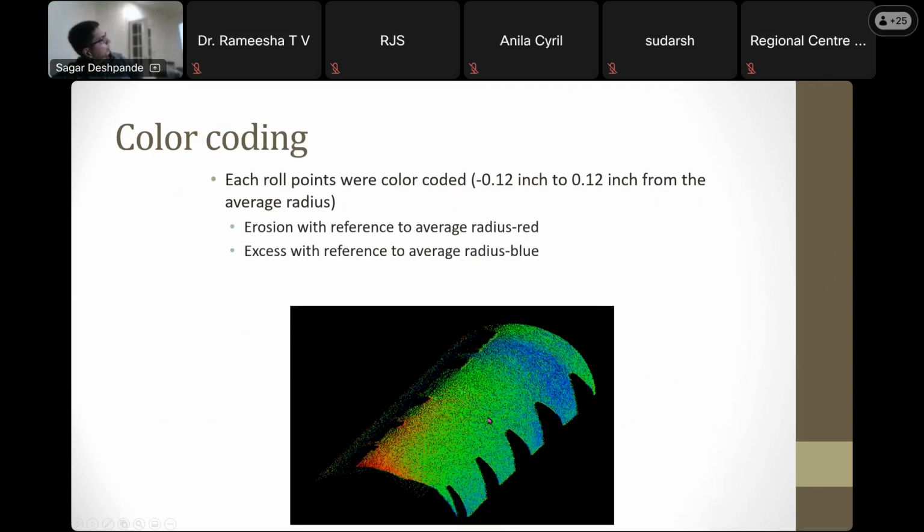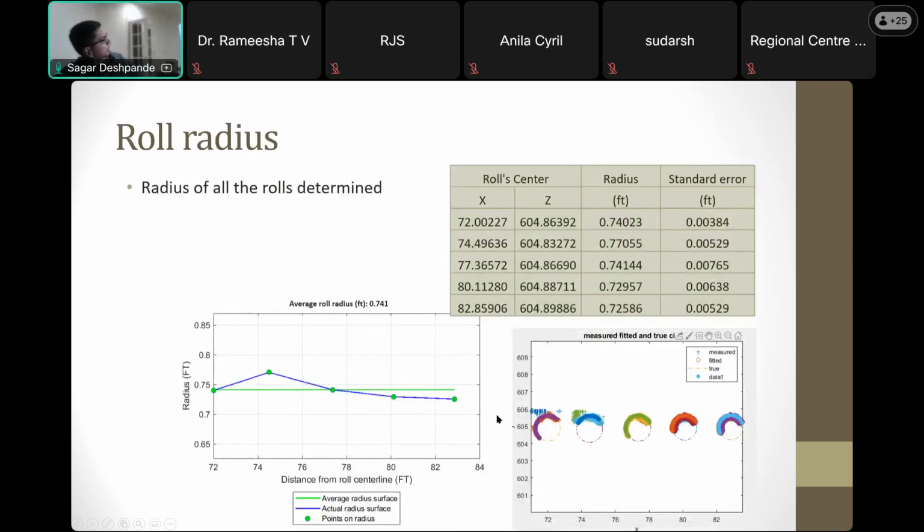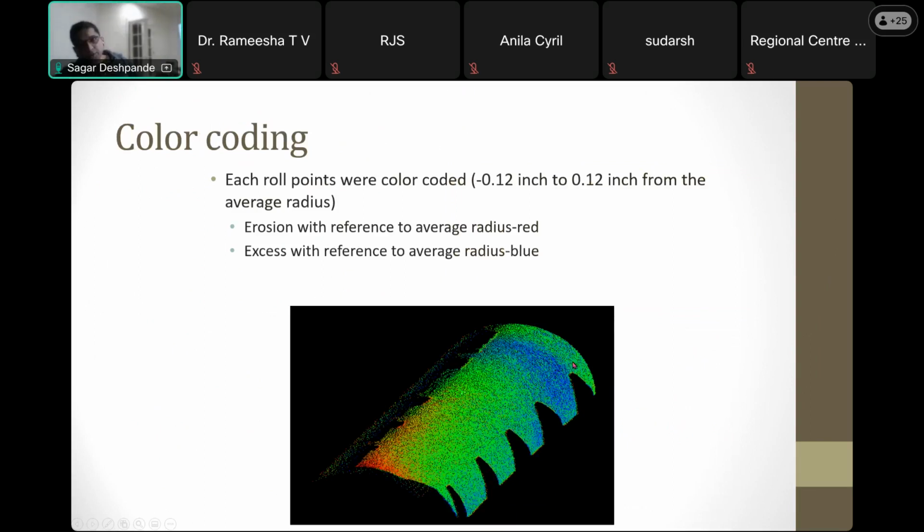Okay. Then this standard error was reported. So this is deformation mapping to show where things were eroded and where things were in excess. The red areas were erosion. Erosion with reference to the average was the red area, which is this one here. And the blue area was basically excess. So you can immediately see that this roller was not getting eroded uniformly. And the green area was okay.